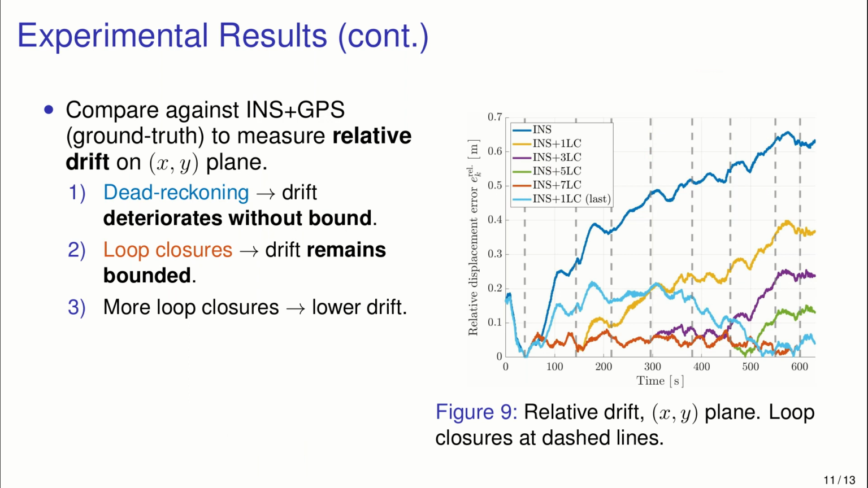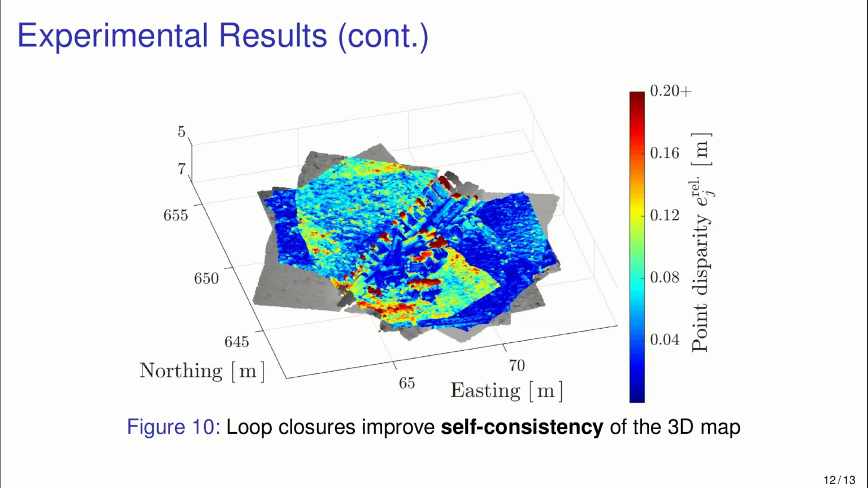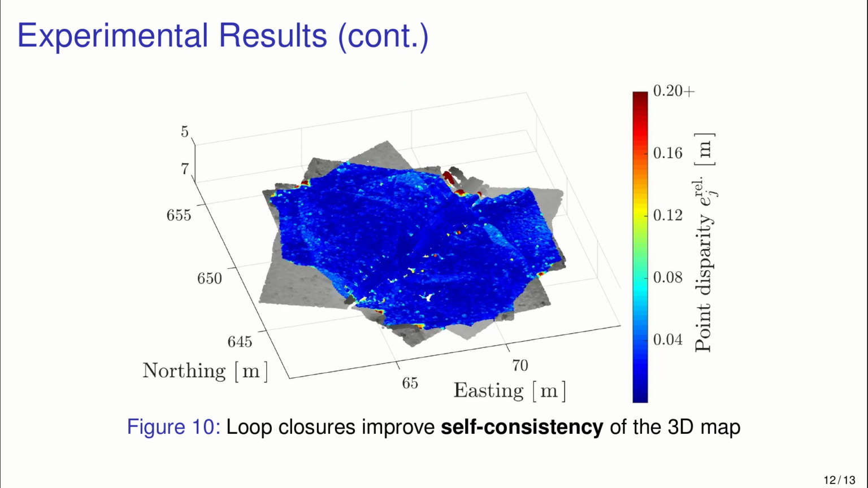Figure 9, no surprise here. What we're showing is relative drift on the XY plane. Starting from the blue INS estimate, as you add more loop closure measurements, your estimate drifts less. Again, no surprise there, but we're able to achieve this result without access to raw sensor measurements from our inertial system. Basically moving from our prior point cloud map, where we see high disparity errors, to our posterior point cloud map with low disparity errors.